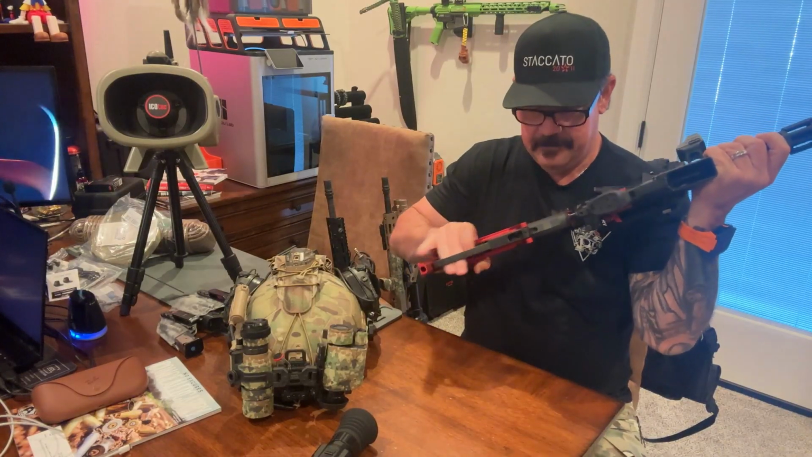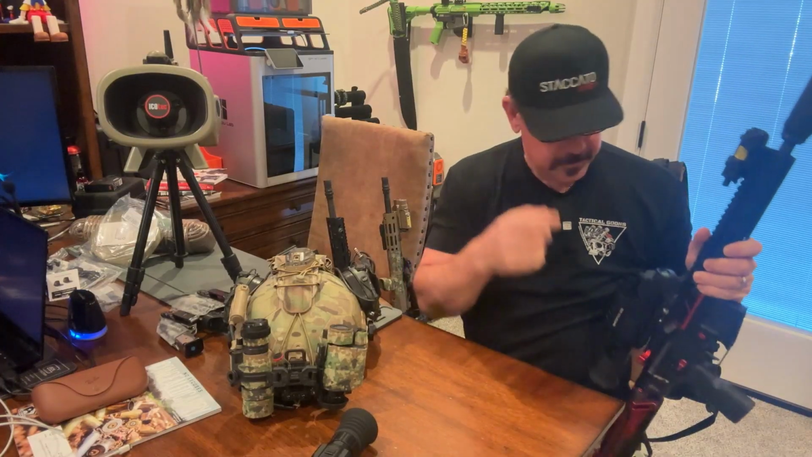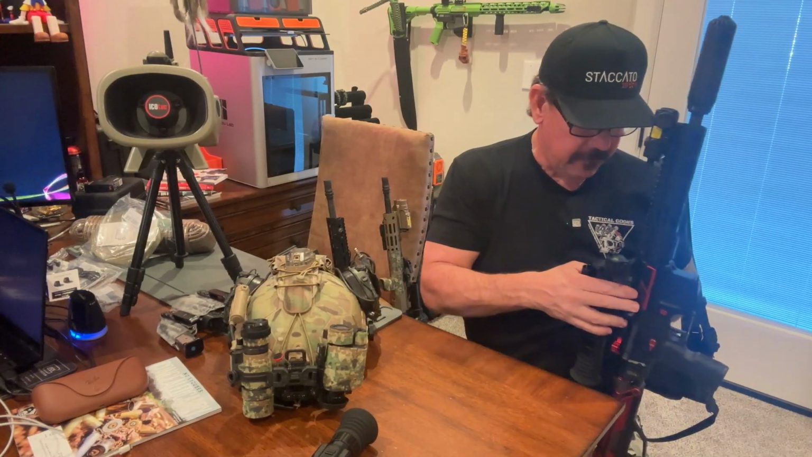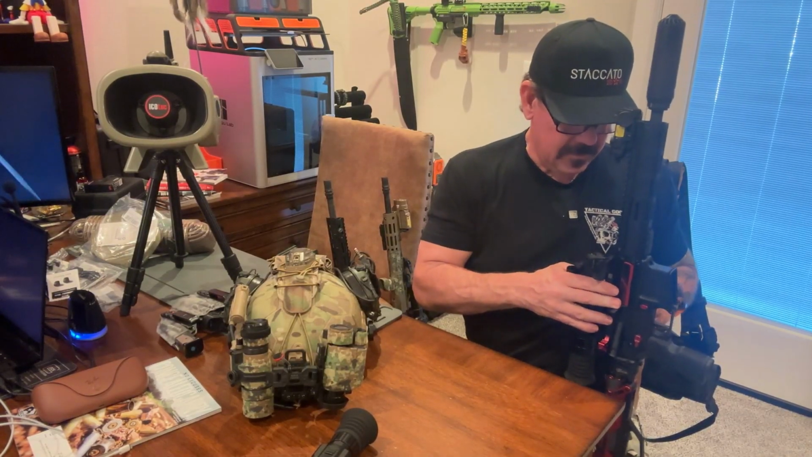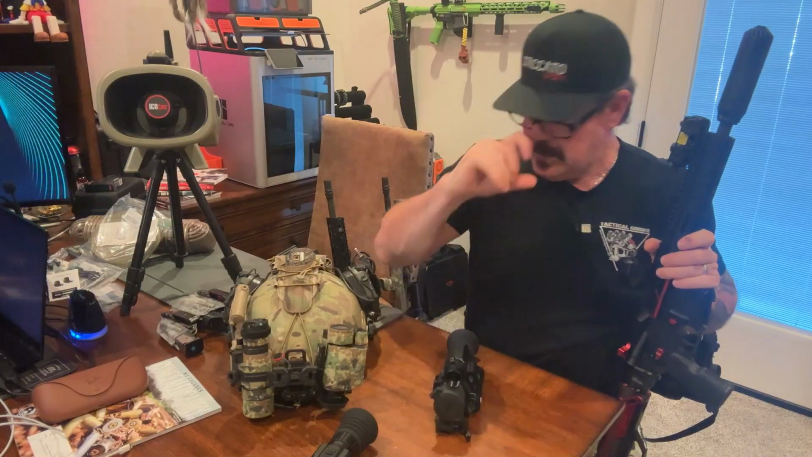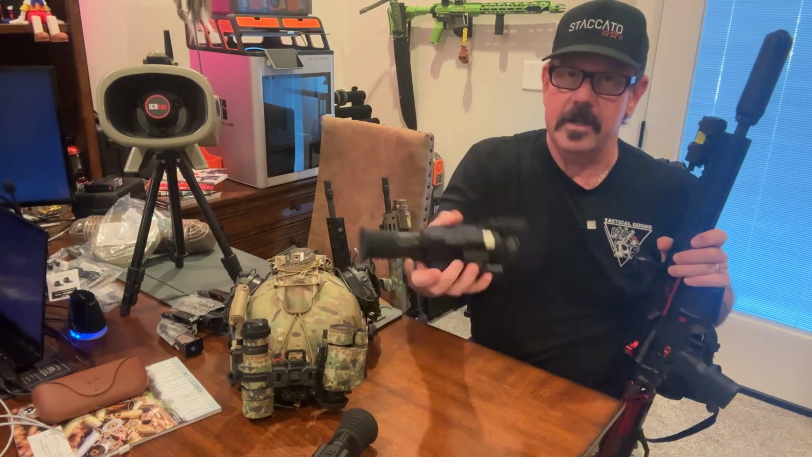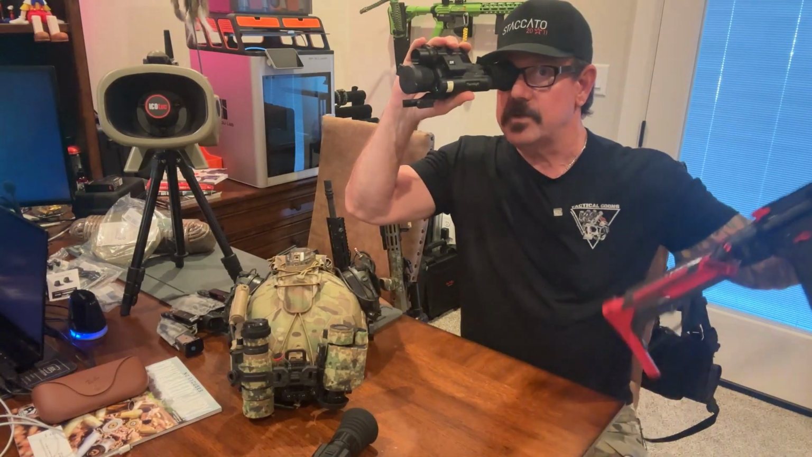The purpose of that is it allows you the opportunity to quickly take this off. I say quickly, it's a little bit snug. And sometimes I get the lock in the way when I'm trying to disconnect it, and I don't want to drop it. So that way now you can use it as a monocular. Rifle's on a tripod.